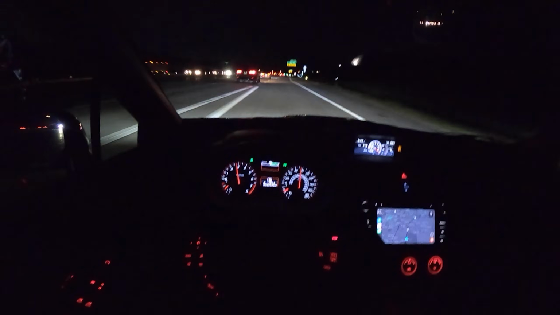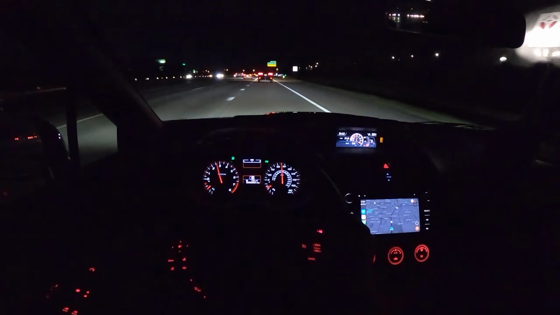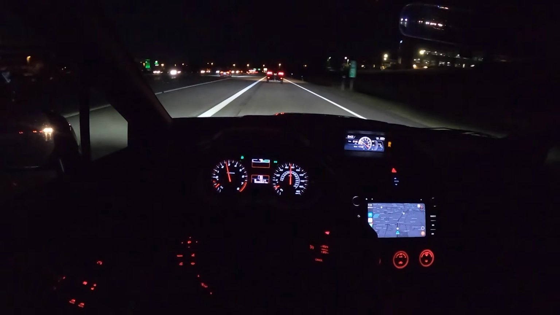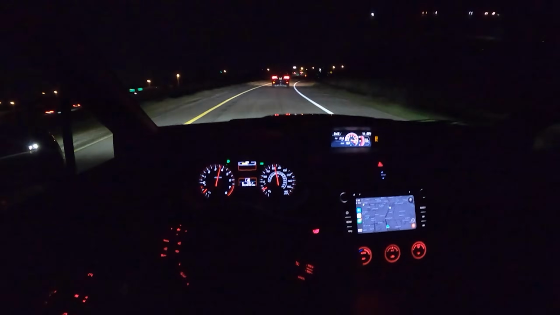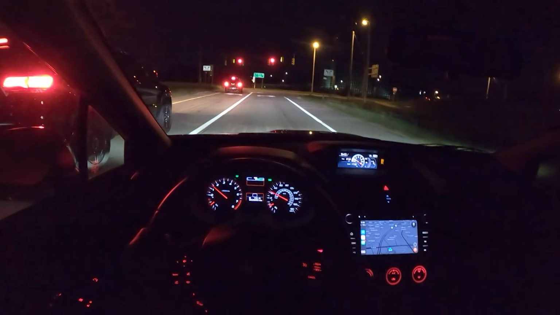A car that you can learn to drive smoothly and drive well, and that's rewarding and that's satisfying. This is great. It's just a really well put together package. The power level is just so nice. It makes it fun.